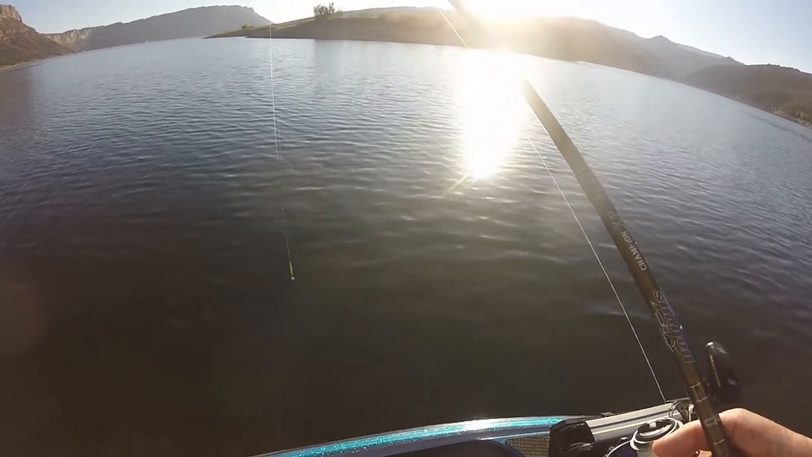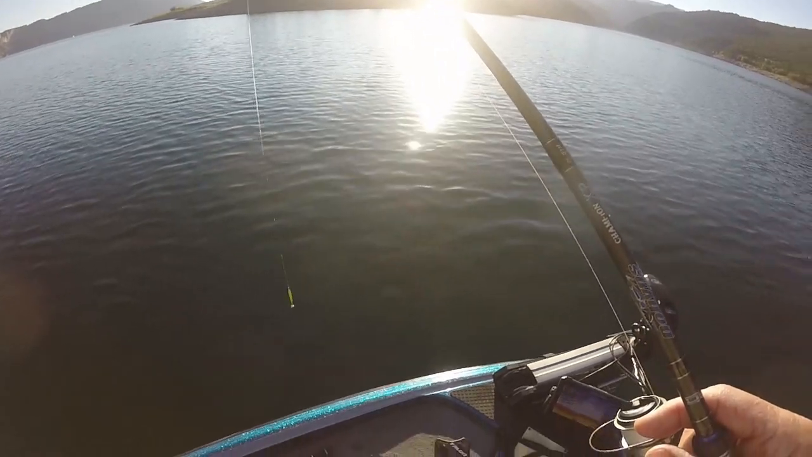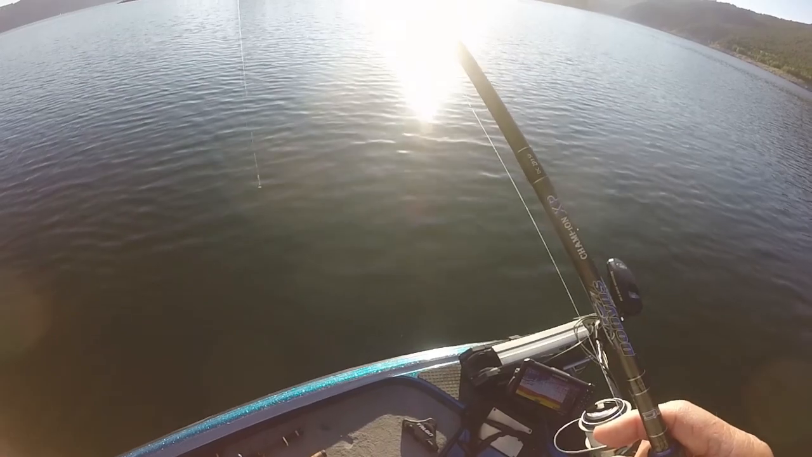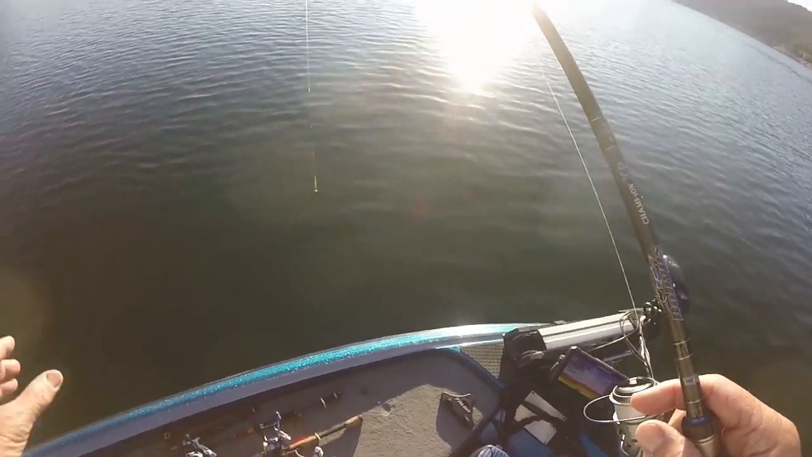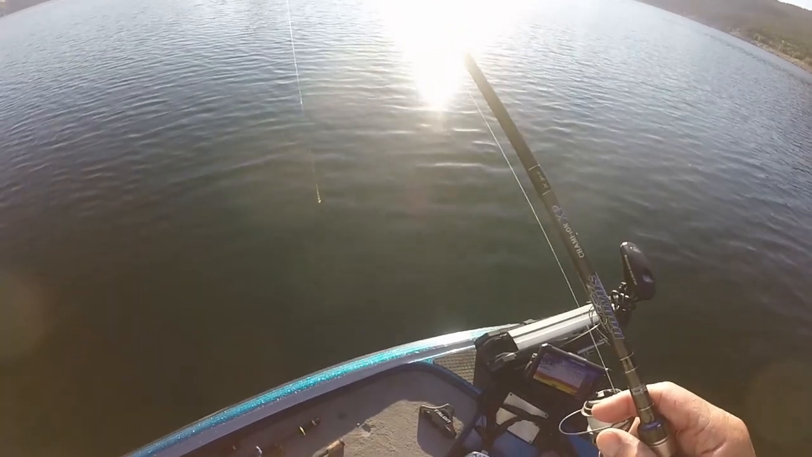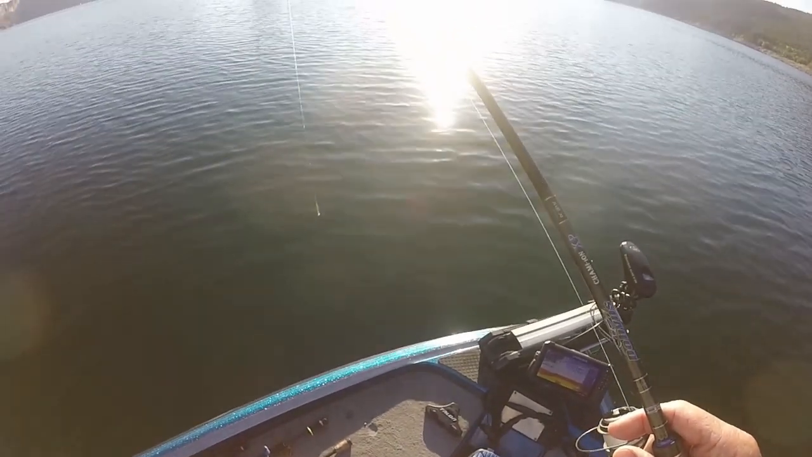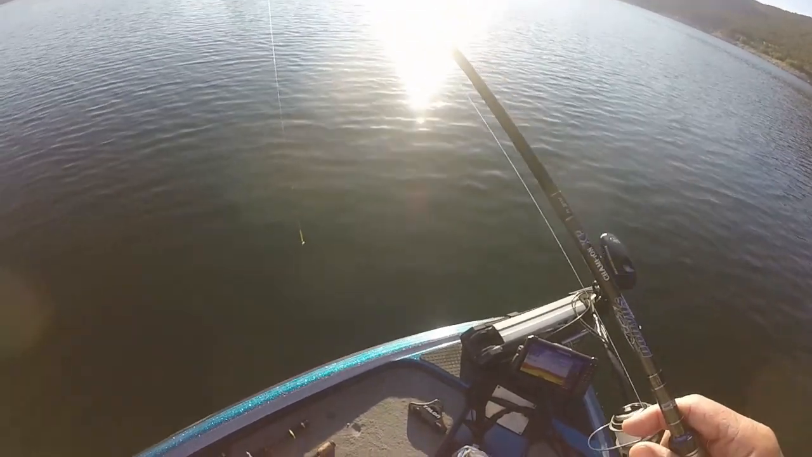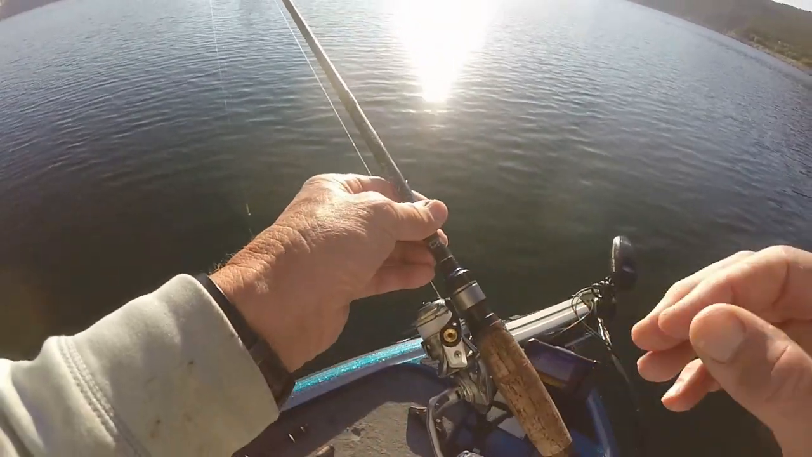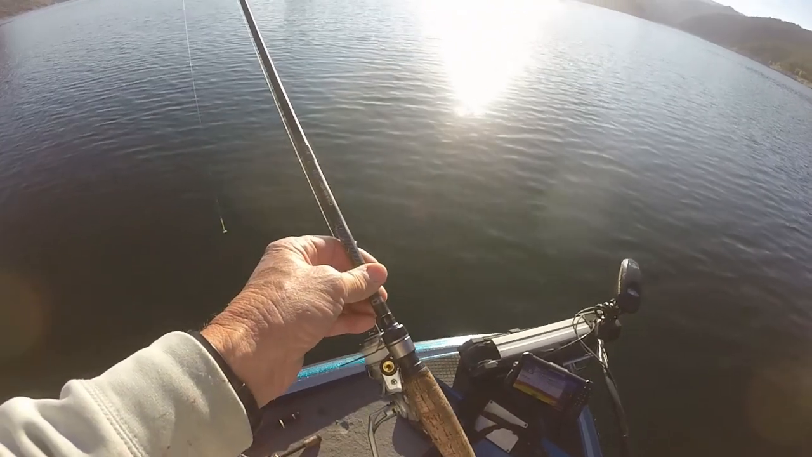But anyway, I'm kind of just moving up a shoreline, and just kind of moving, looking for schools. I'm not waiting for all the schools to come through the same area. I'm just kind of looking around, moving, and as soon as I see the right kind of school, I'll just drop down to them. That's how I really like to fish kokanee in August, as they're staging for the spawn.